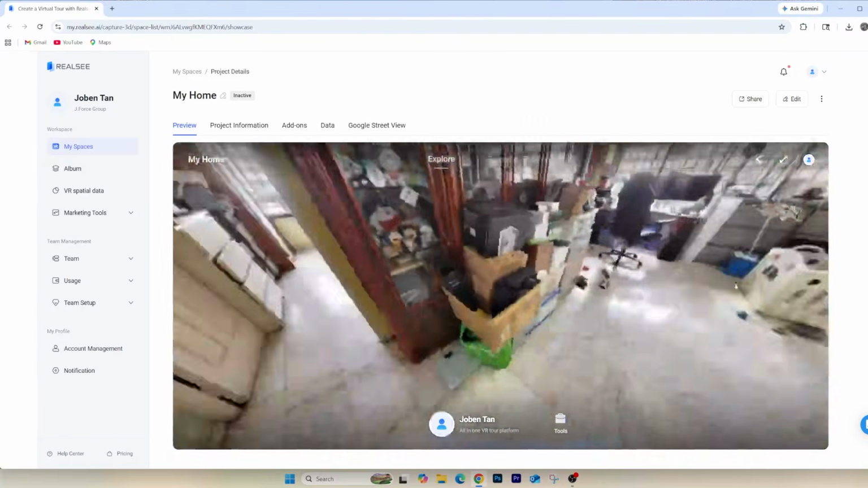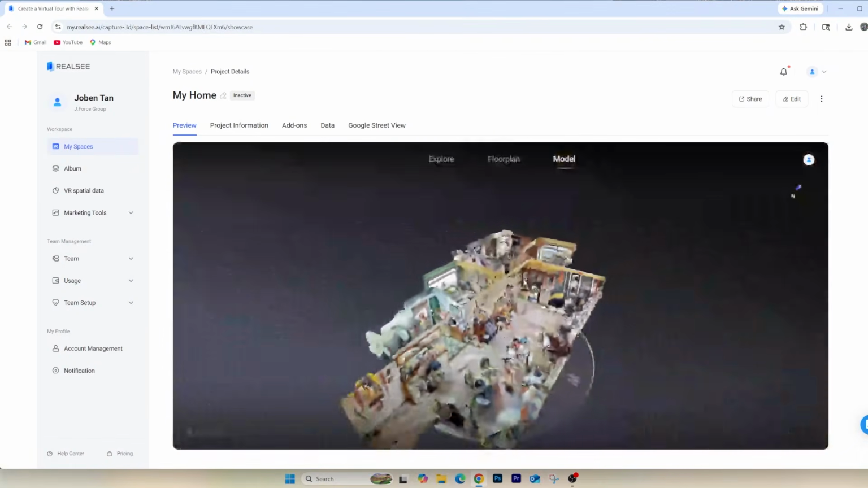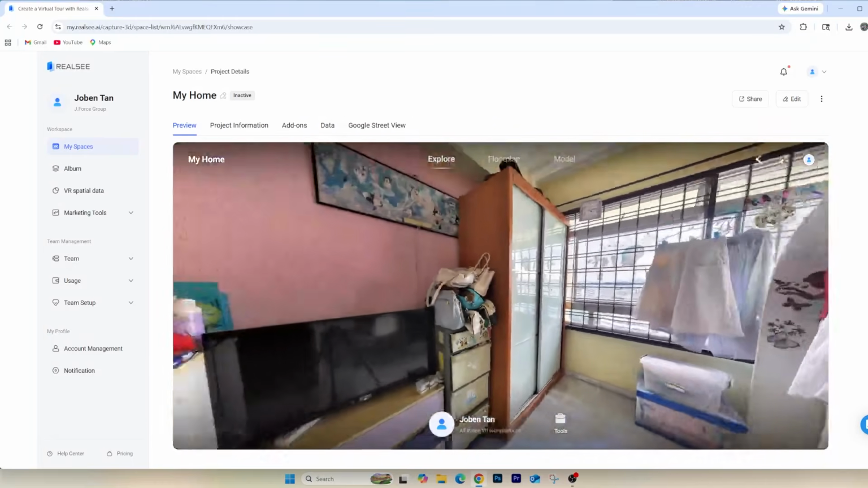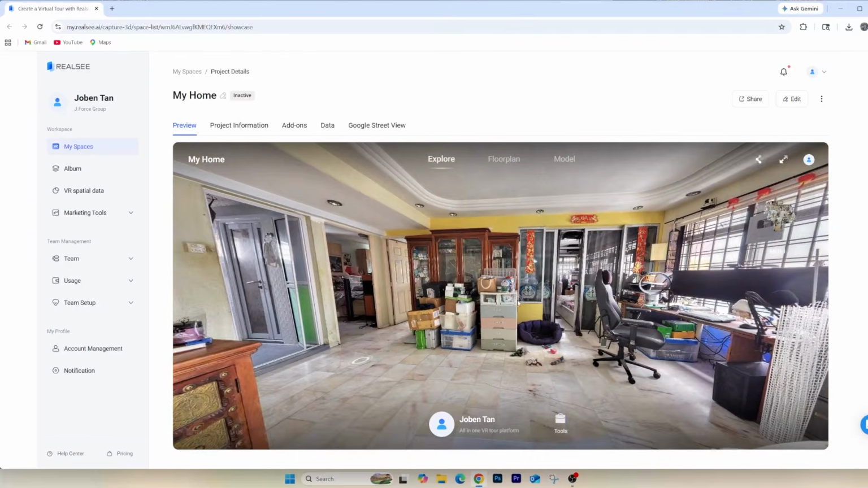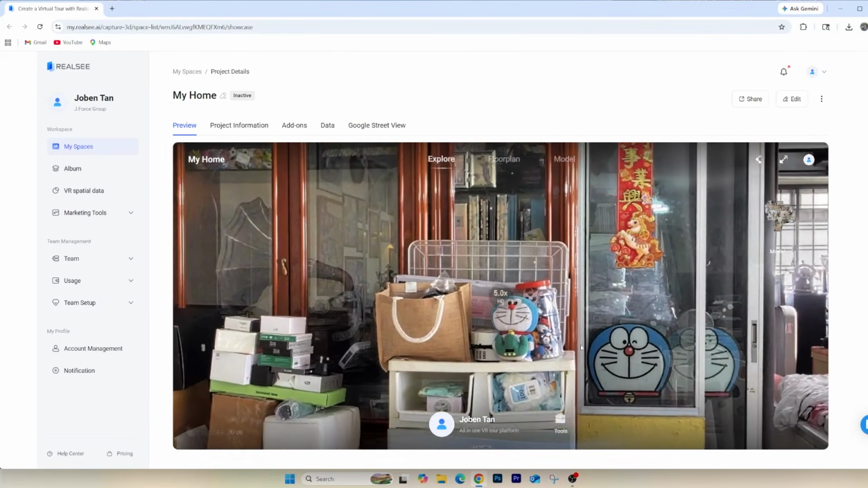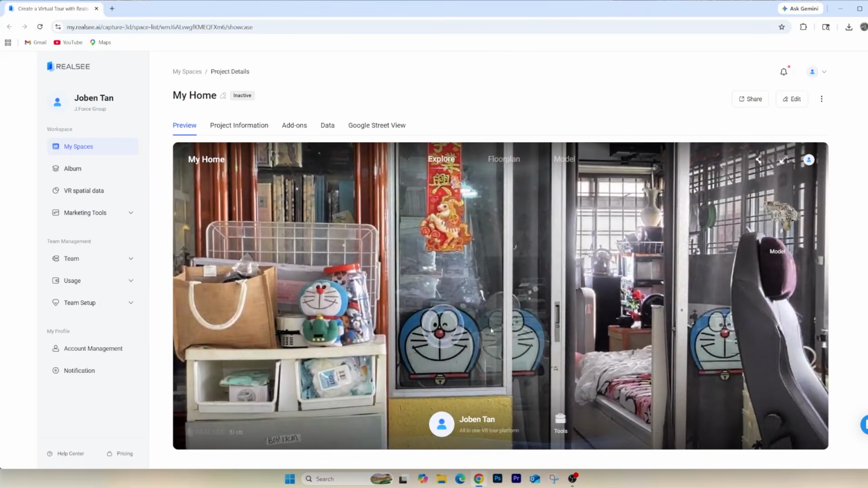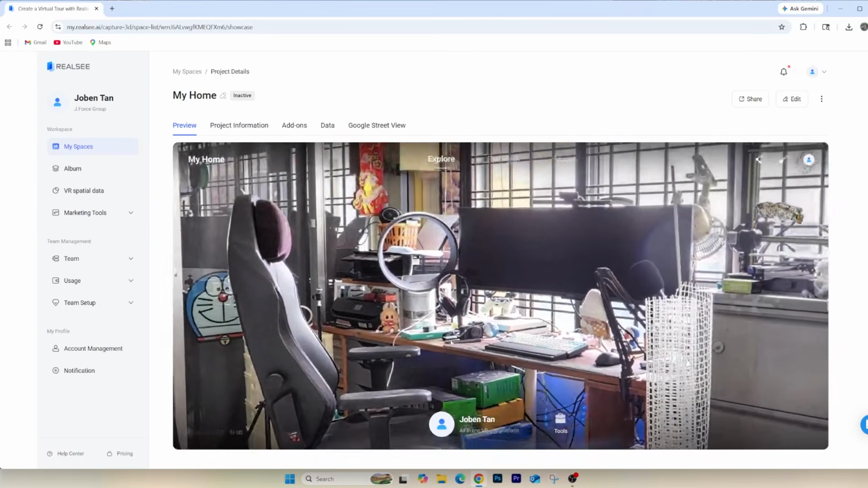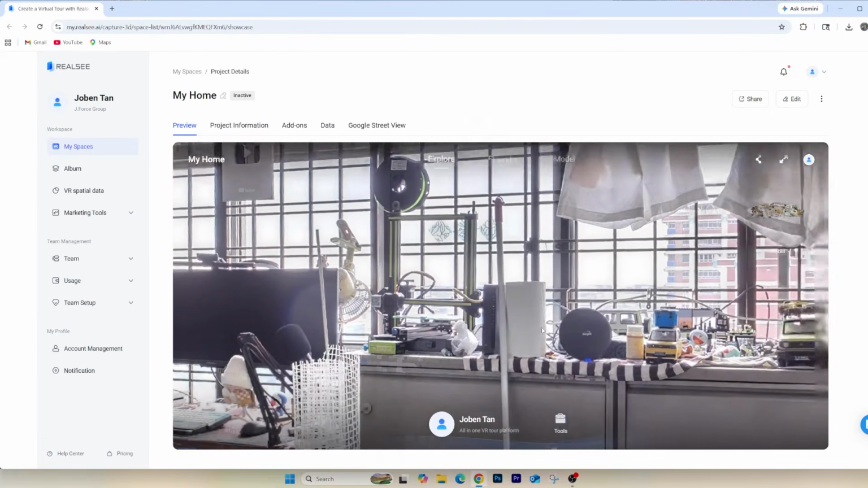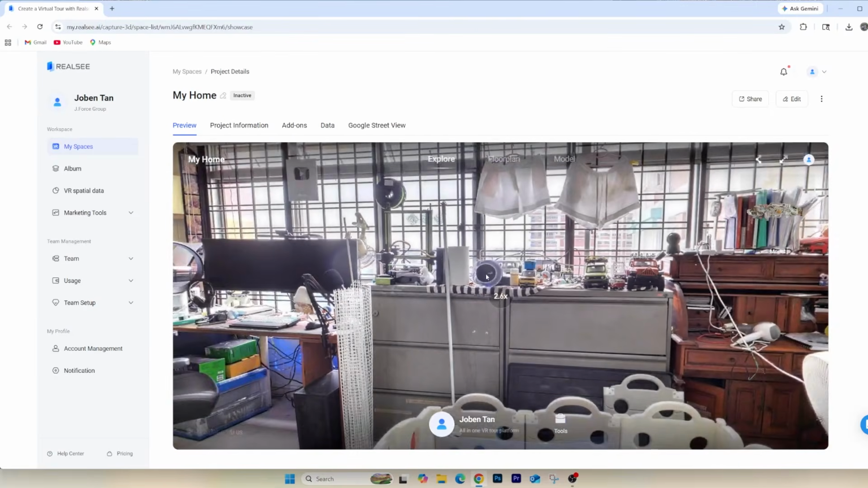It also helps you create a floor plan as well, which is super cool. You can see every detail of my house captured very clearly, compared to any other 360 cameras out there, where when you zoom into the details you can barely see anything because it's all very blurry. But with this, even if you zoom in, you can still see all the details of the house really clearly, and it's really amazing, especially if you're a real estate agent.